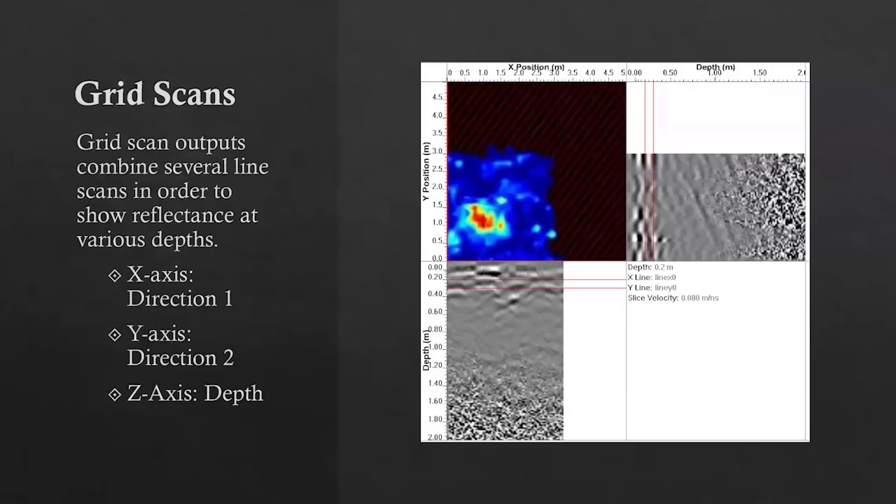There we go. So grid scans combine several line scans in a grid in order to show reflectance at various depths. Reflectance, what I'm referring to there, is I mentioned waves travel at different speeds and interact with different materials in different ways. So when the waves hit certain materials, they'll reflect and they'll travel slower. What you'll have in a grid scan is in your x-axis, direction 1, and then in your y-axis, the perpendicular direction 2 of your line scans. And then your z-axis will be your depth.